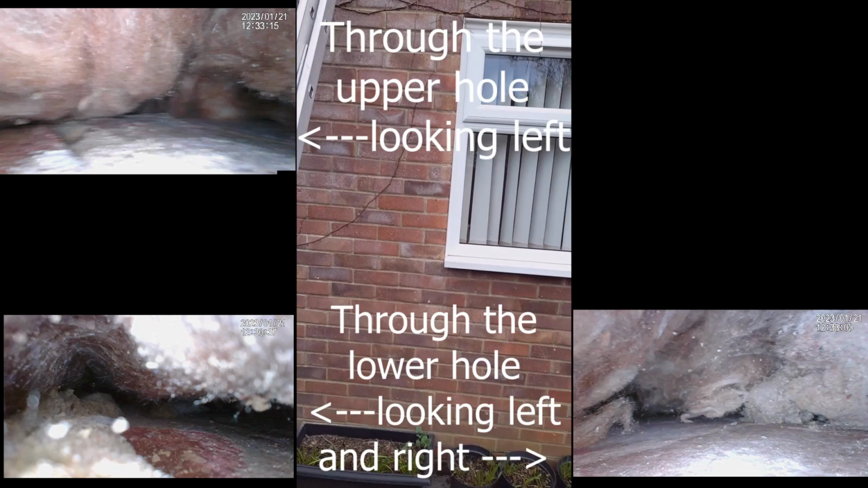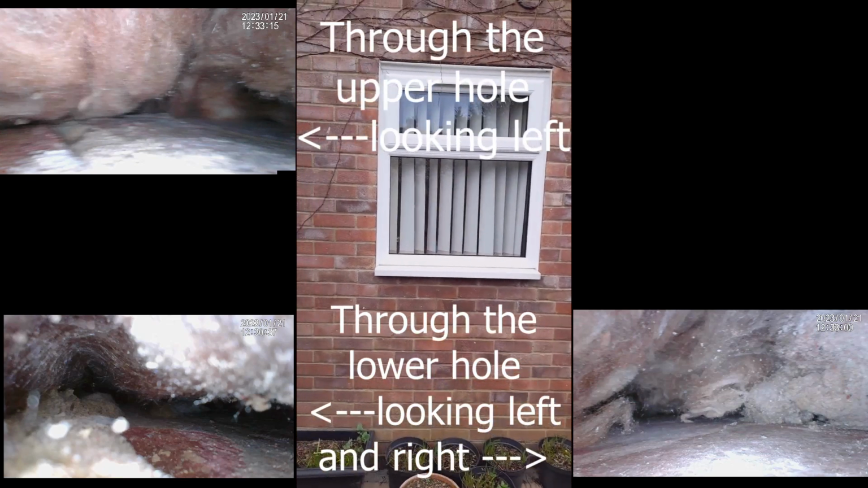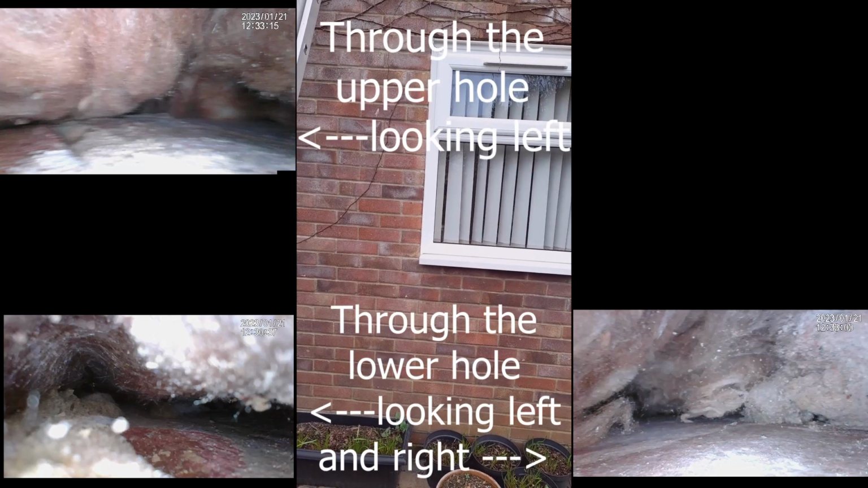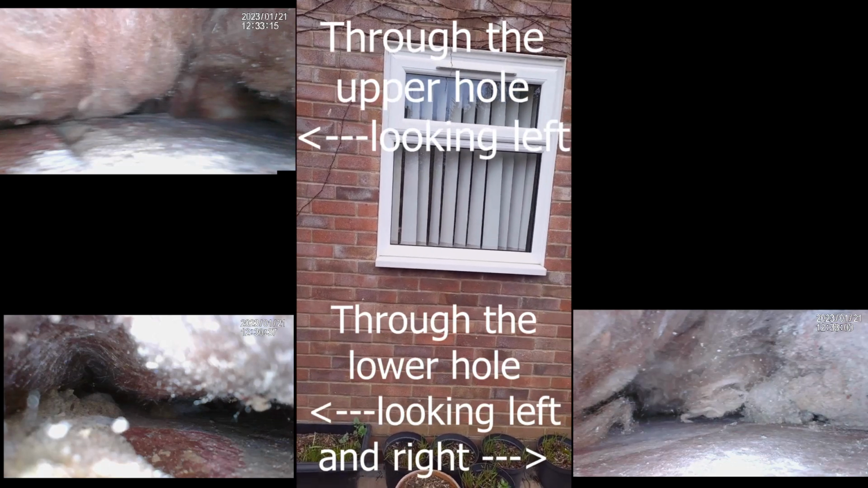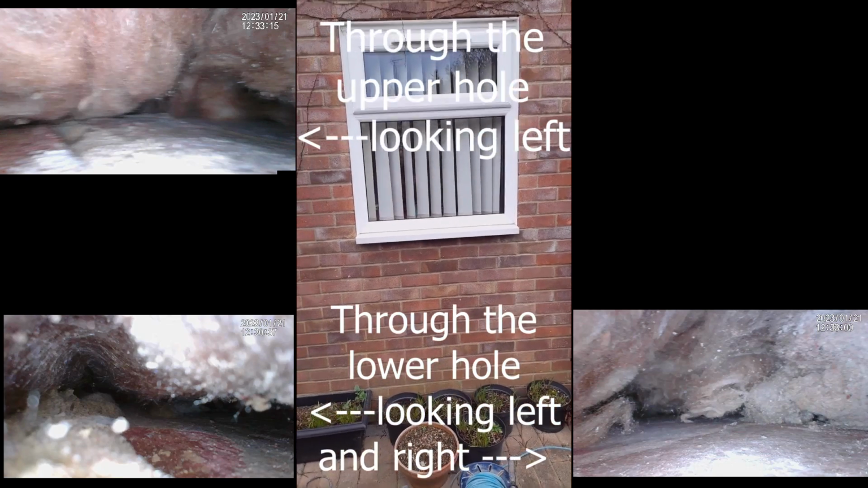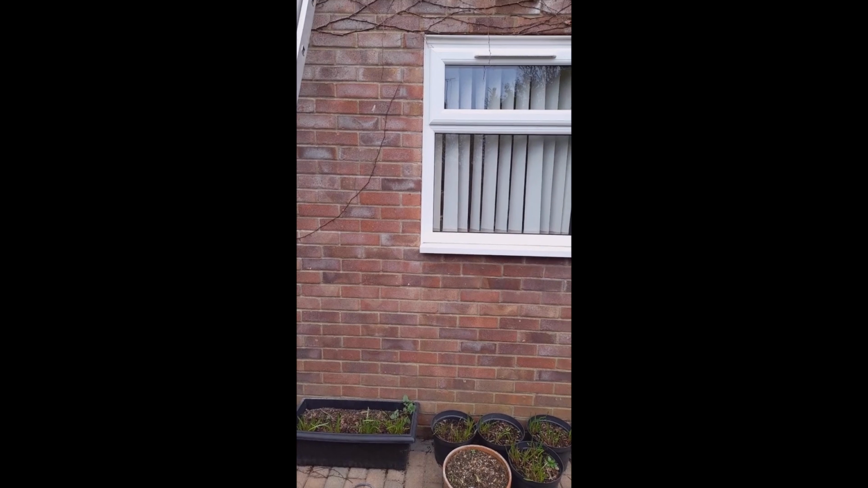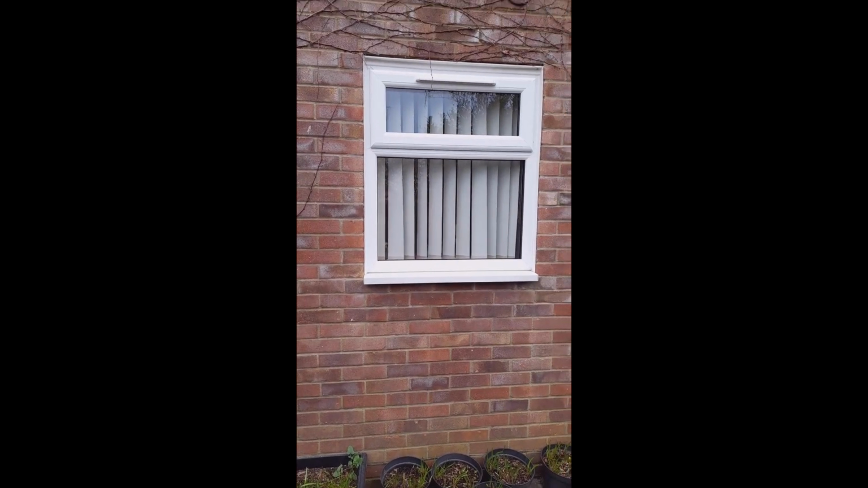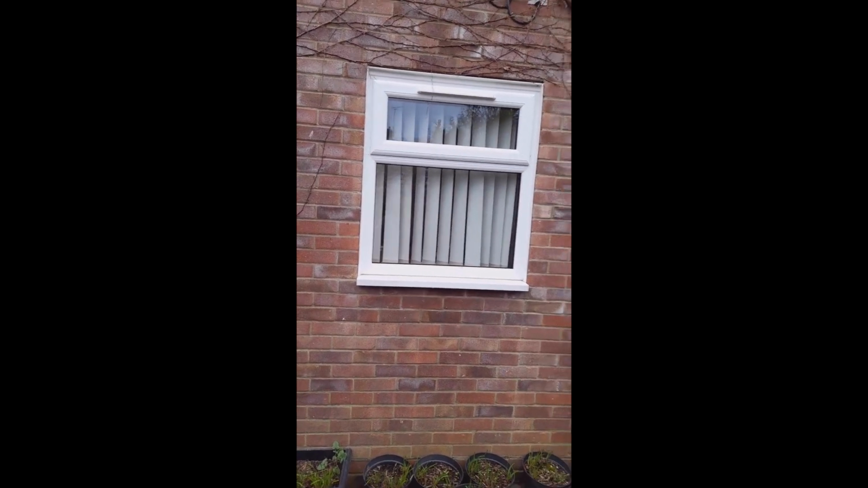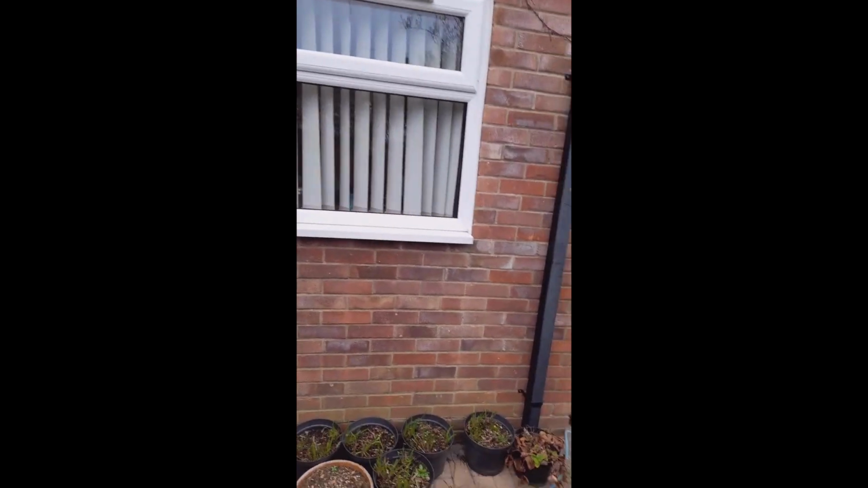I'll edit the video and show you some of the photos I took from inside the cavity, showing it's in there, but it's a bit hit and miss. There's pockets. It's not standard thickness. I think it's the wrong kind. I think the builder got a different bricklayer, and the bricklayer ran off with the bats and put cheaper rock wall in. So no, it's not funny, but that's what's happened.